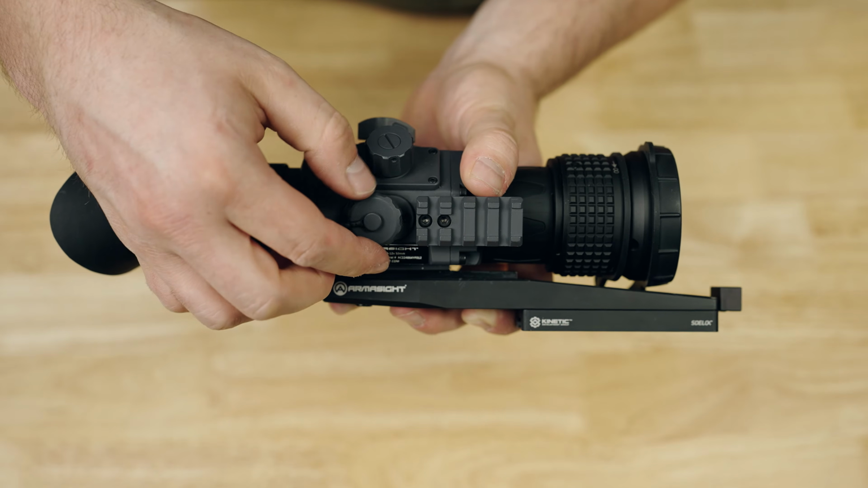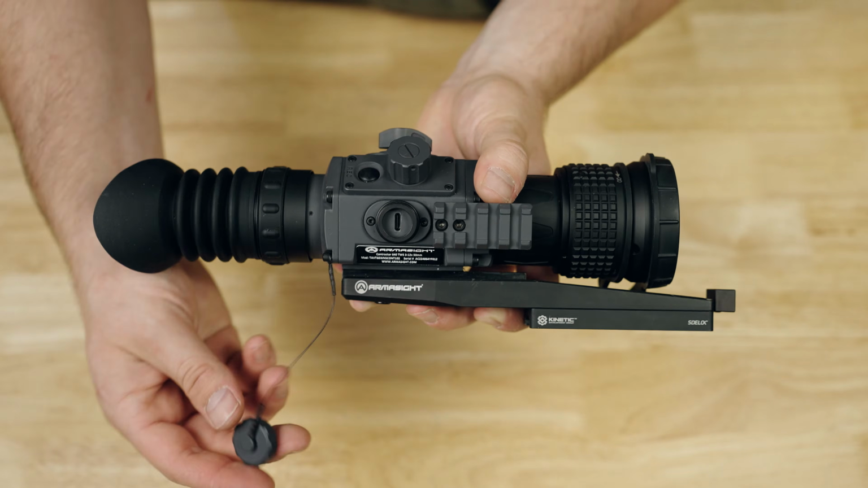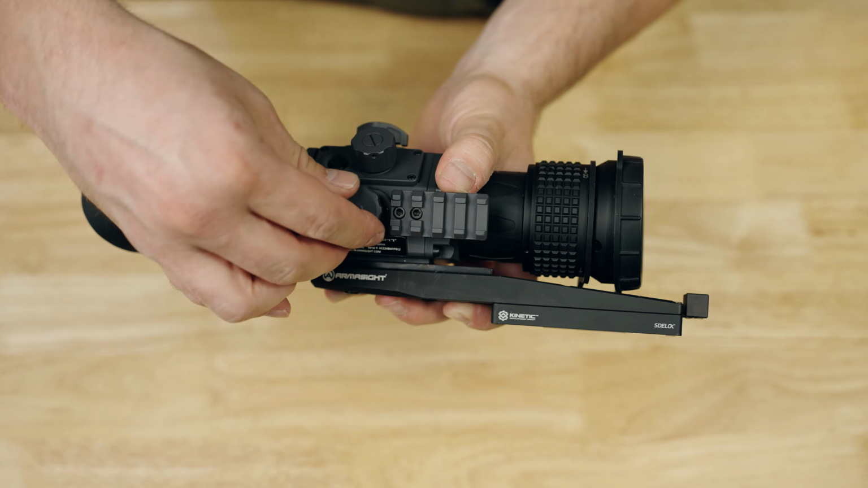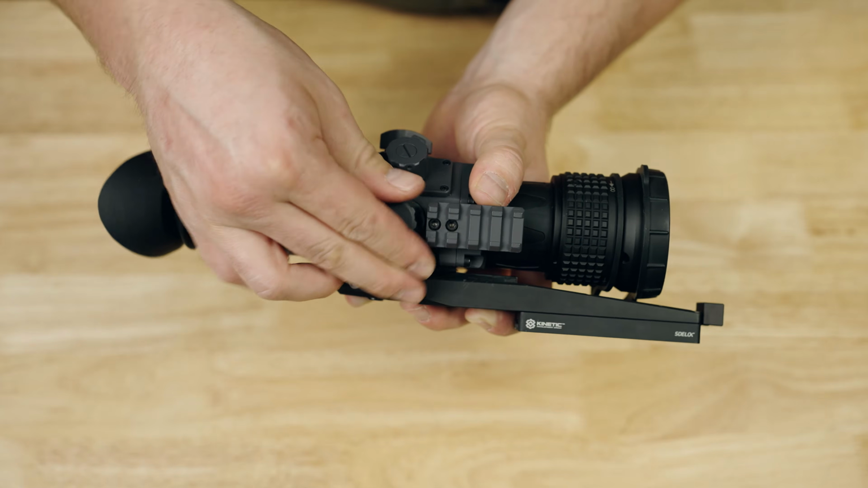Now on the right hand side of the optic, there's a nice tethered cap that reveals the USB Type-C port. Again, more on that later in the video, but it has a nice O-ring and keeps things incredibly weather sealed, and it just feels very high quality all around.